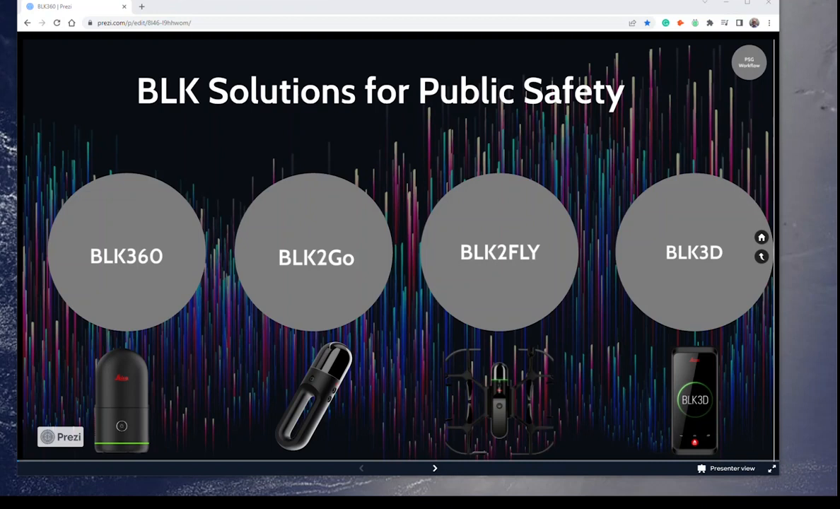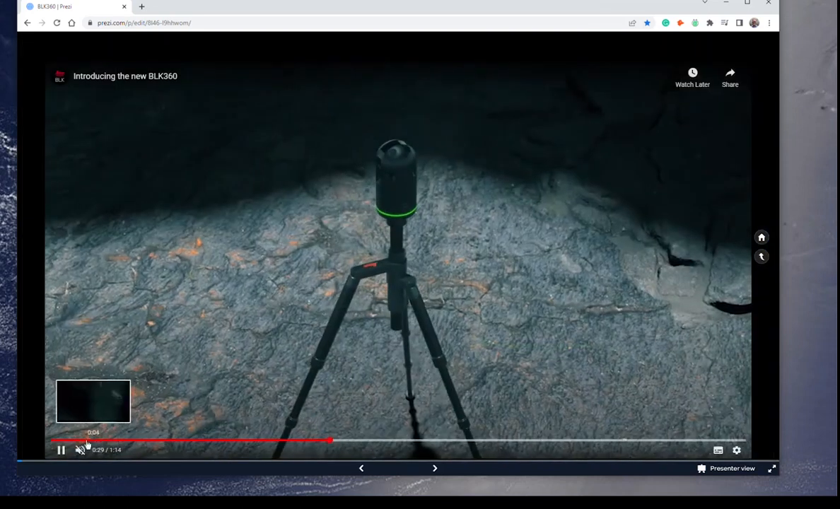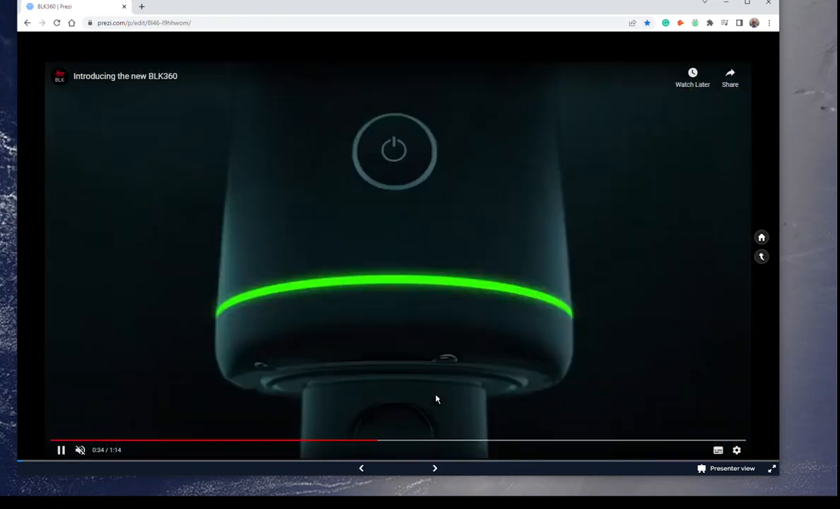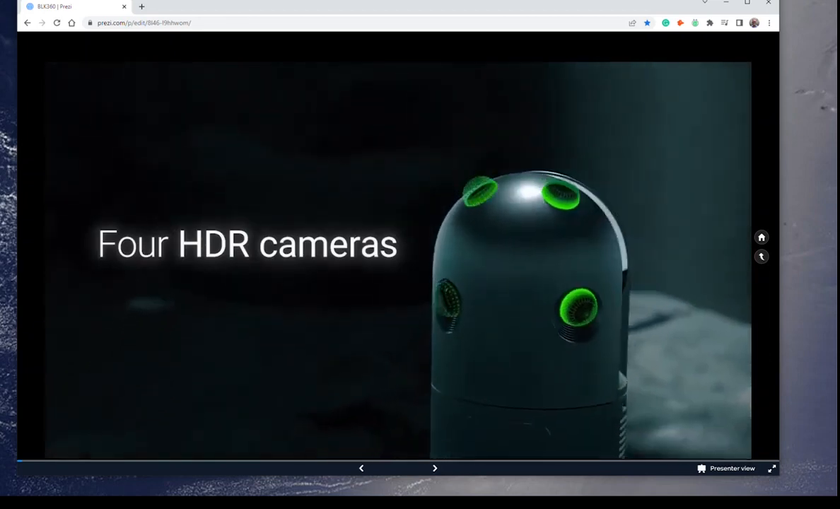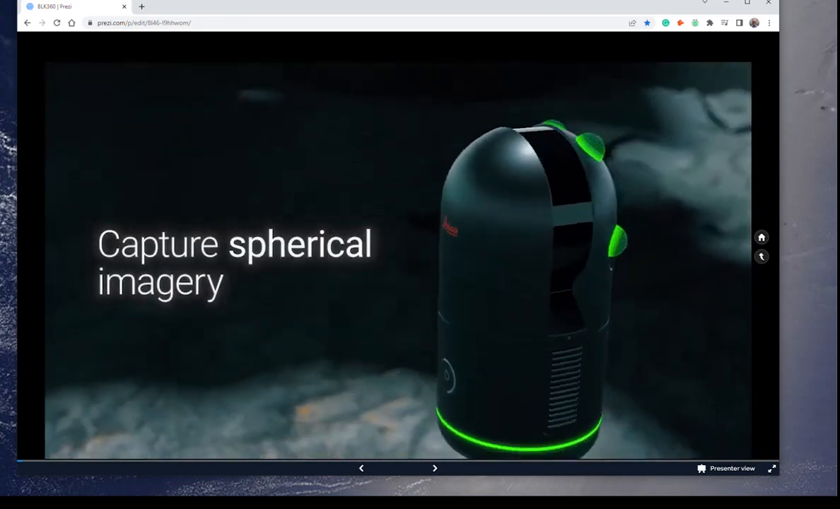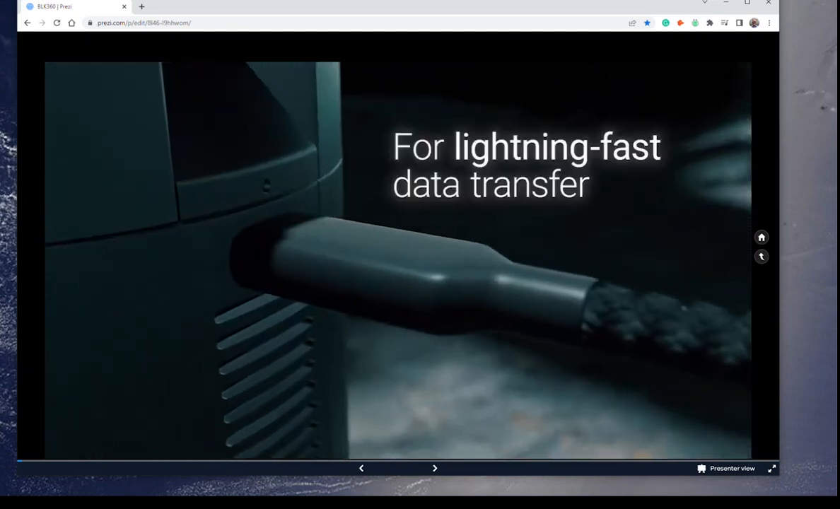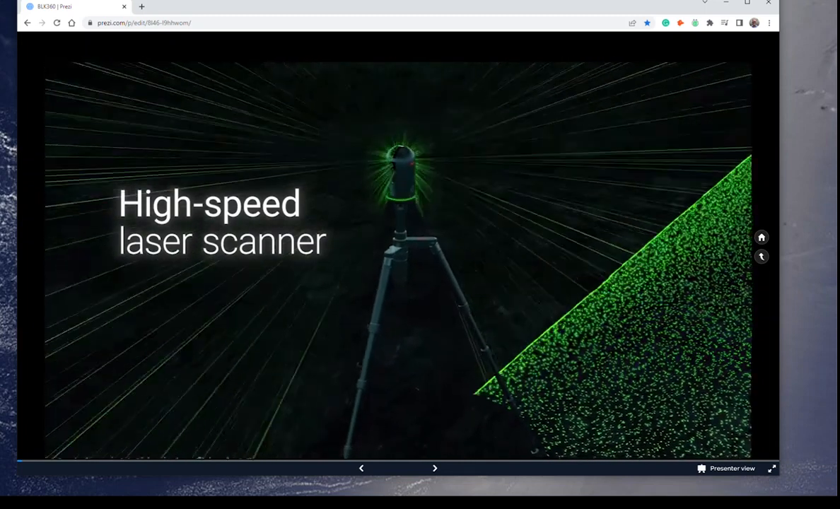So you may have a 3D scanner device and it's going to create a point cloud for you, like the new BLK 360, our second generation G2 device. It allows you to capture any critical incident scene in under 20 seconds. You simply hit the button, the scanner will fire up and capture HDR imagery with its 4 cameras, as well as point cloud data.